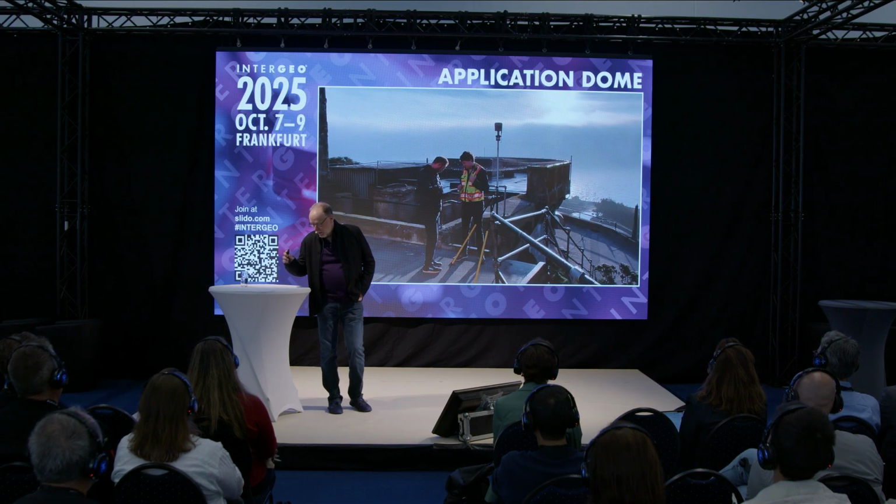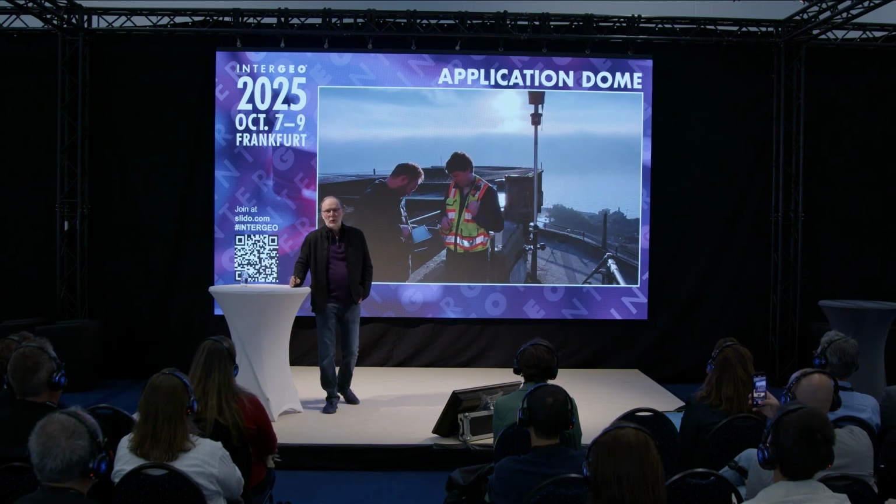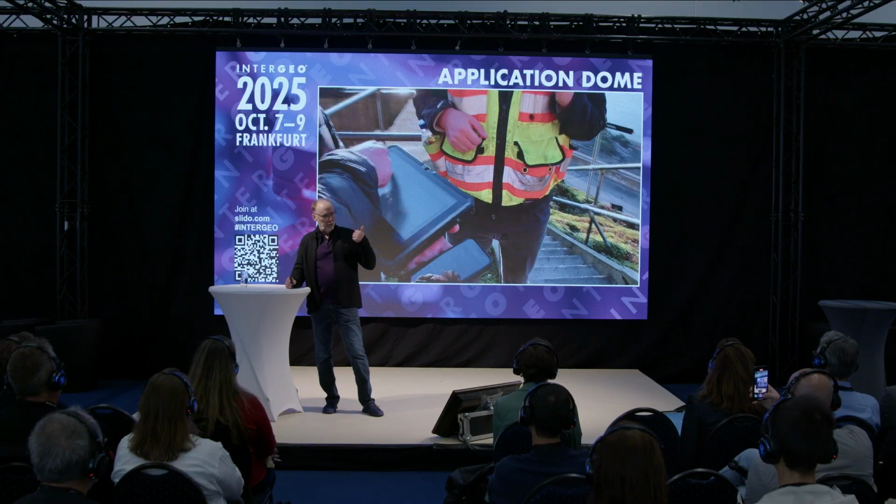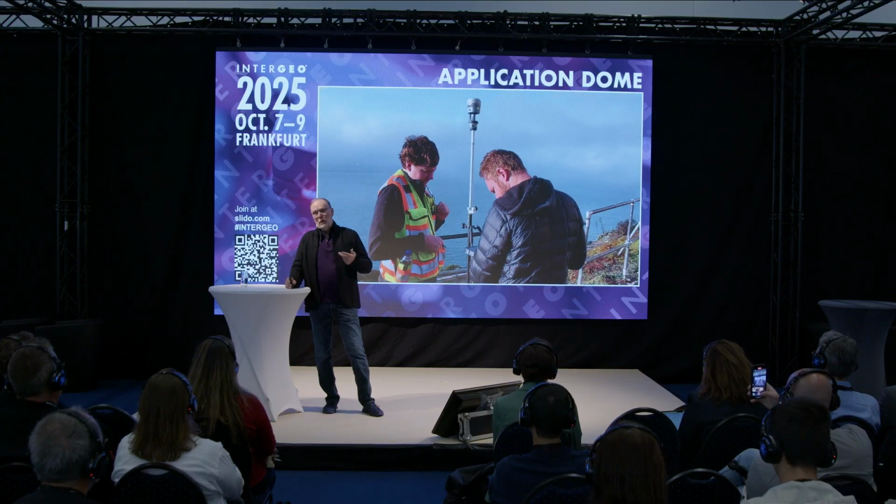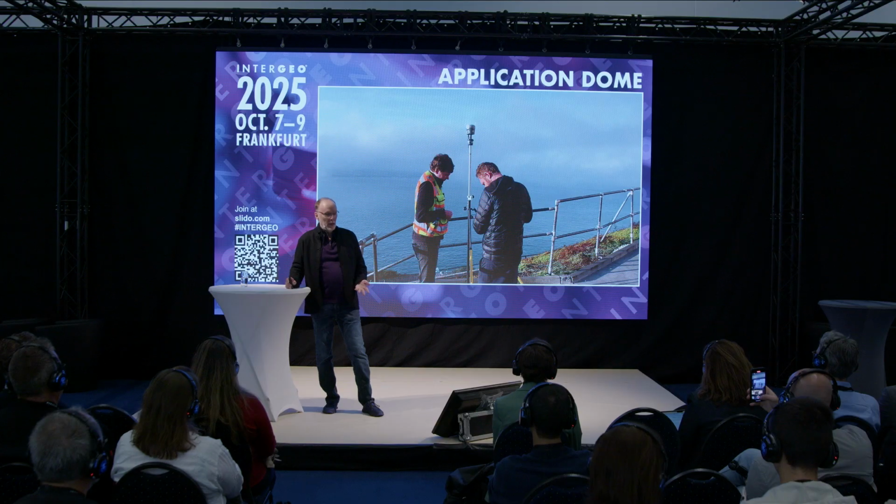So, like all strategic projects like this, I wanted to do it all. I wanted to do SLAM LiDAR, terrestrial laser scanning, drone-based LiDAR, drone-based photogrammetry. We even threw in multispectral.